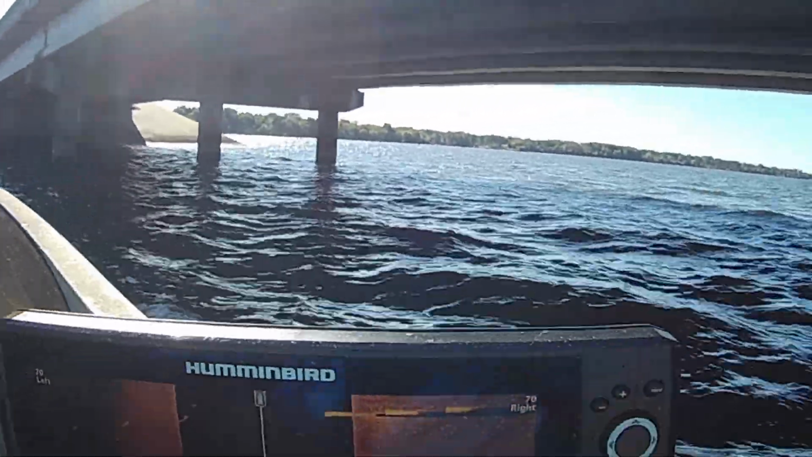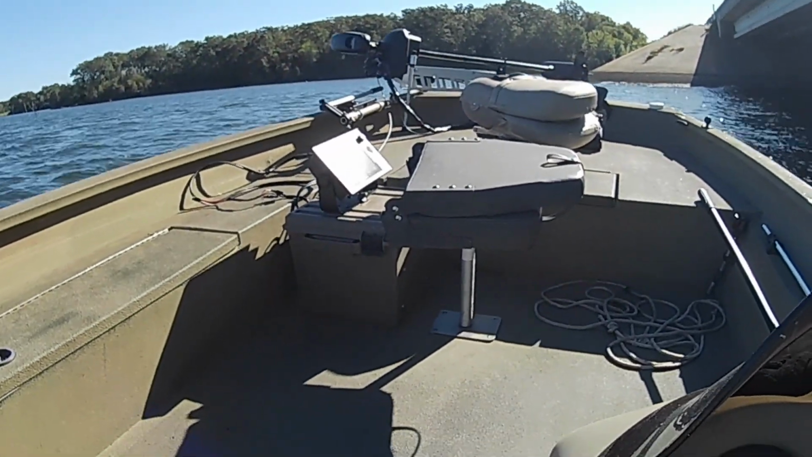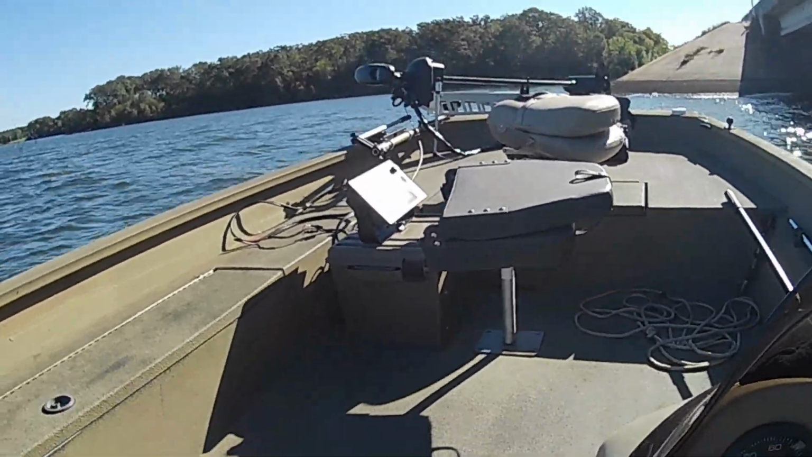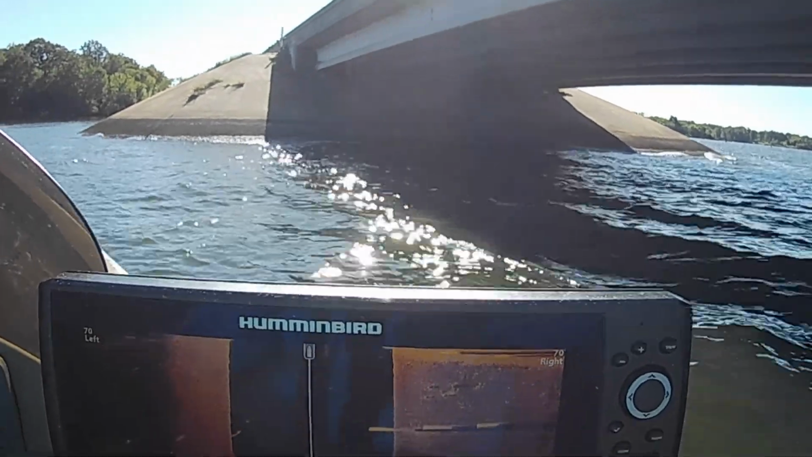We're going to start out with this one, see what we can find. I'm going to throw the live scope on them right over there. I tell you what, that right there has made this type of fishing a whole lot easier than it used to be.